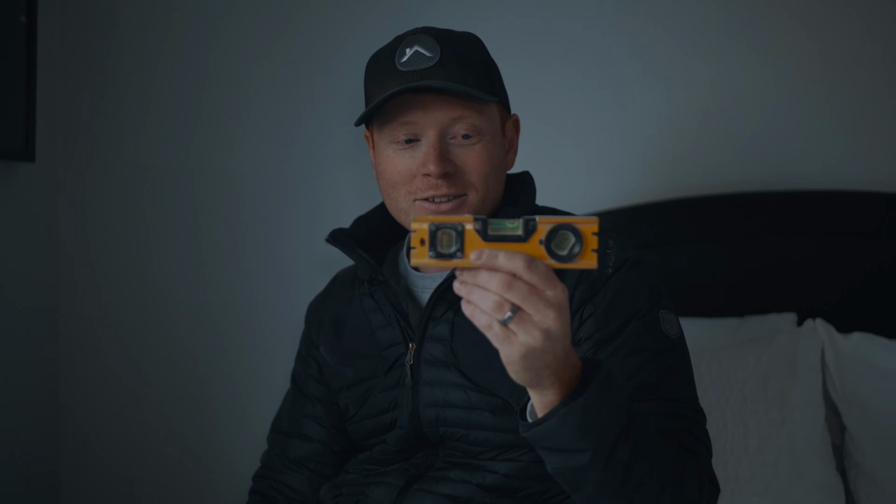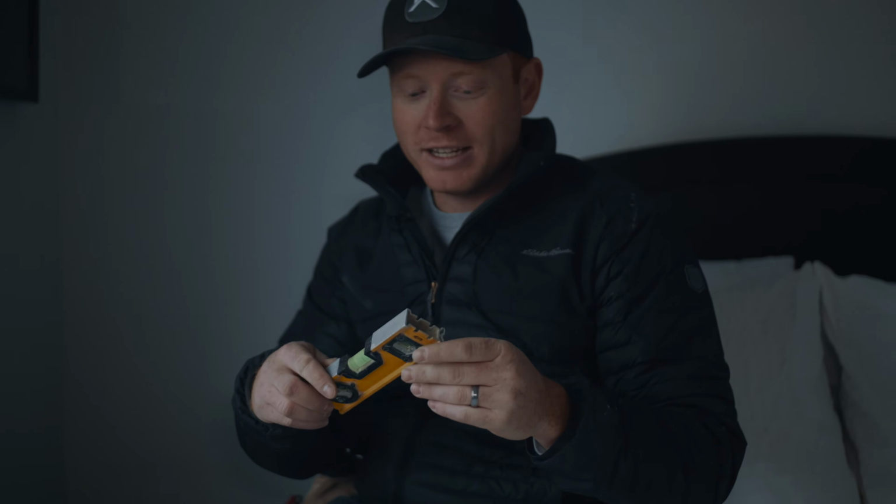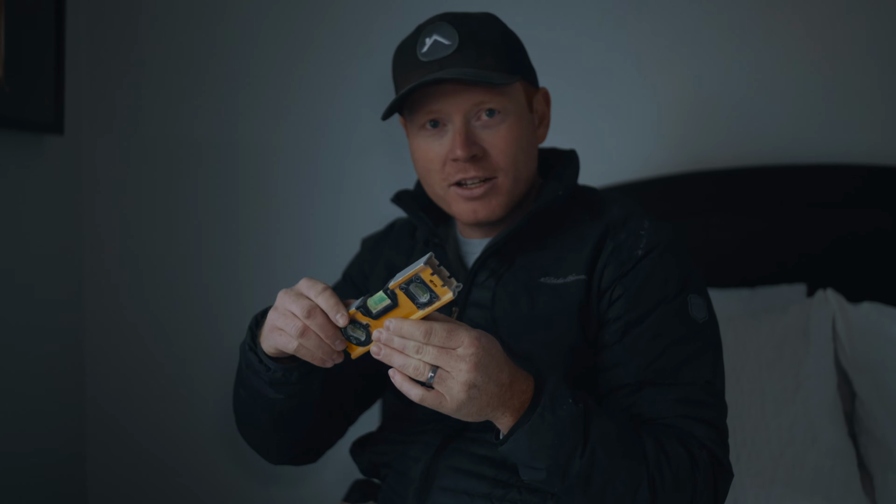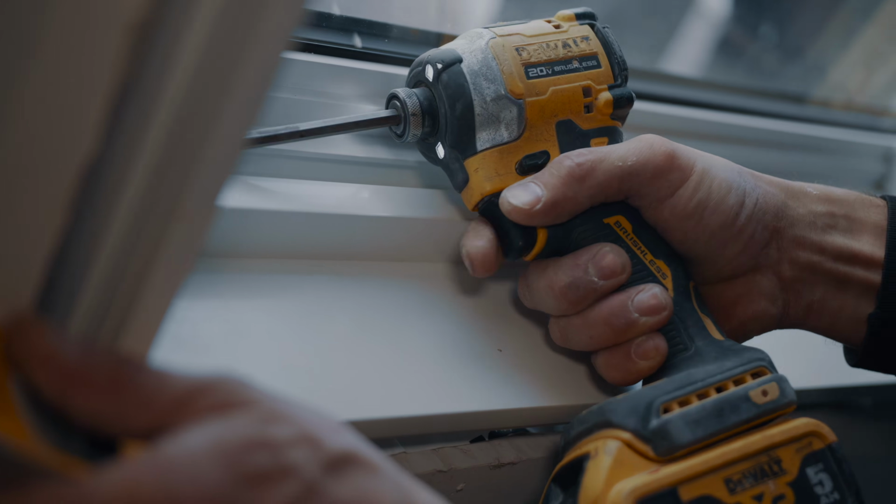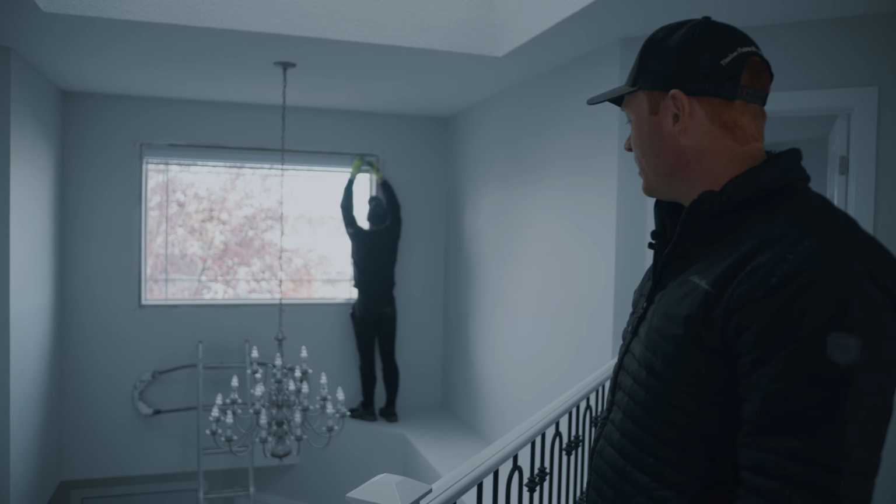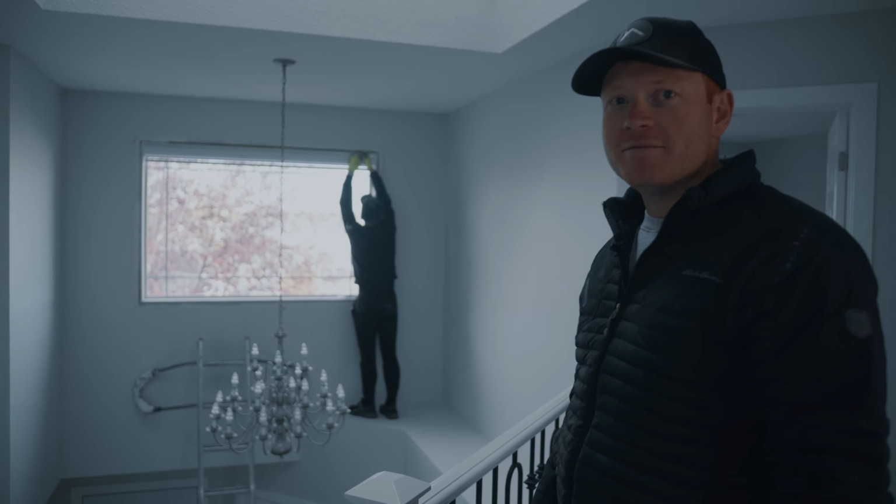This is my kind of level. Look at that. Ingenuity. Take a big level, turn it into a small one. Easy to transport, still works. Big time. I love it. Give it back. No, mine now. Thank you. I should have brought my catching net with me today, just in case we need it.